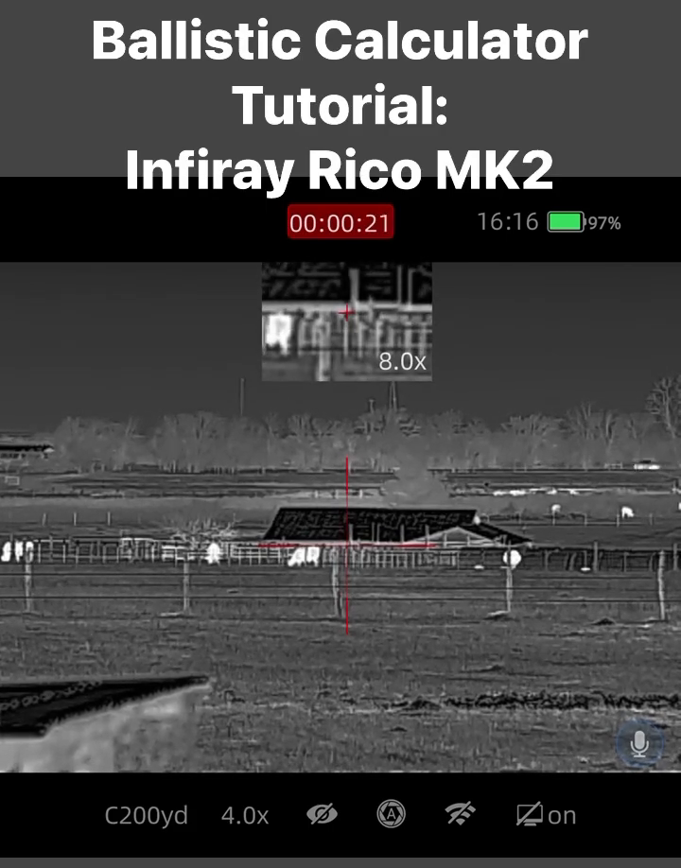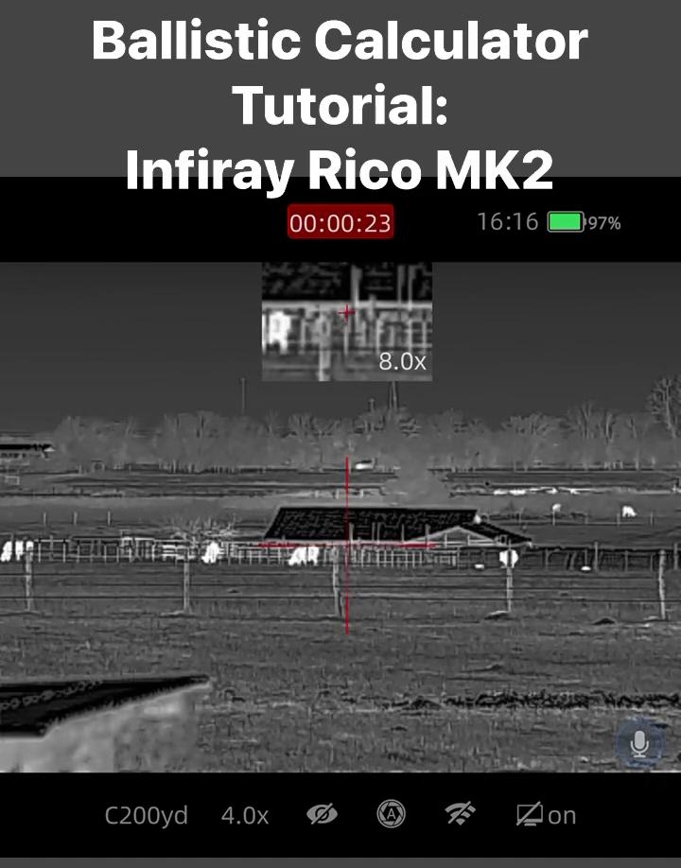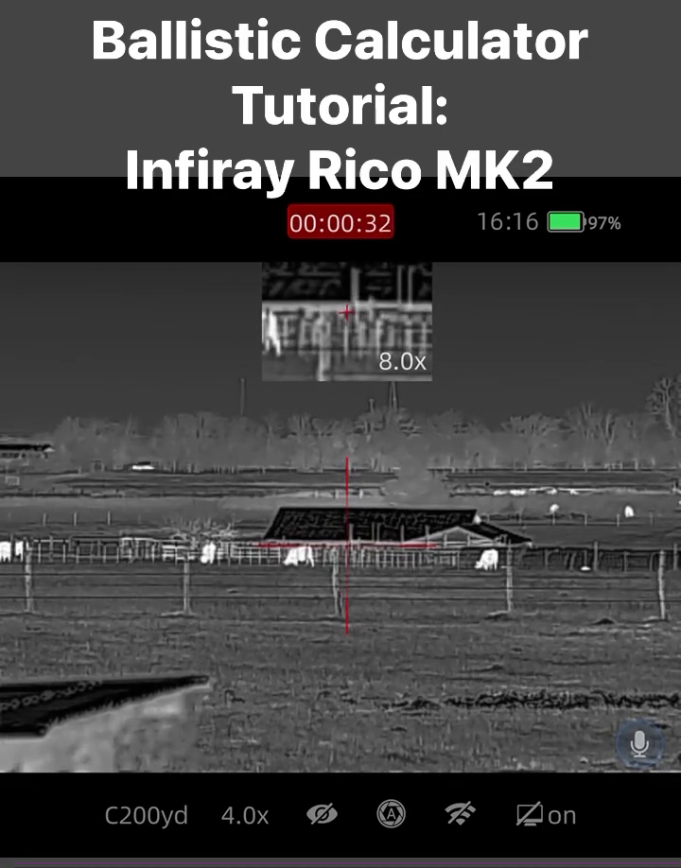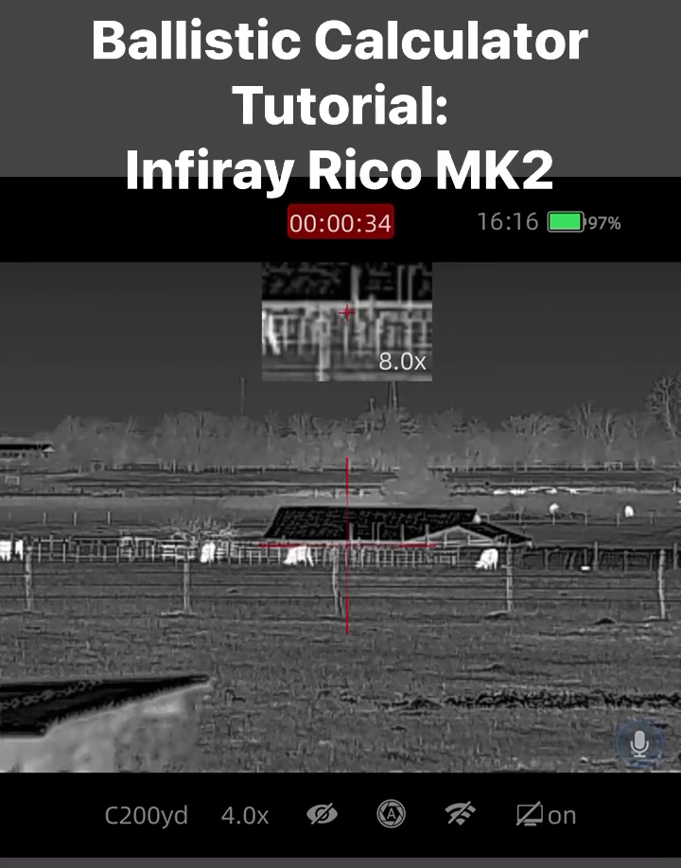I've had a lot of feedback on my latest Facebook Reels and YouTube videos about the ballistic calculation feature, and so I just wanted to go ahead and do a brief overview of that and how to just go through it generally and set it up.